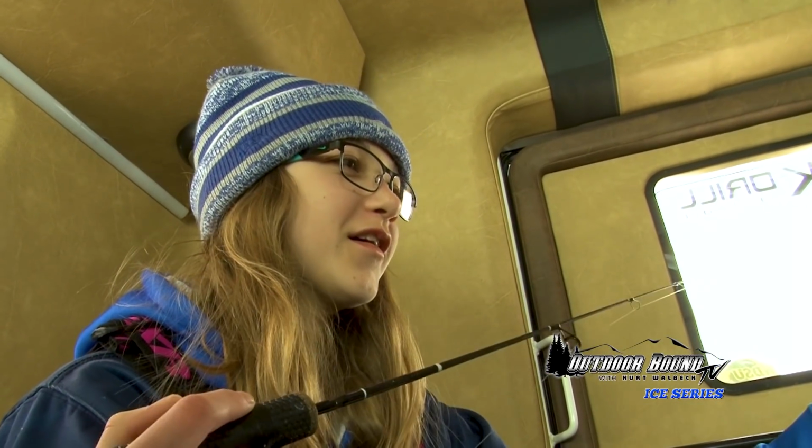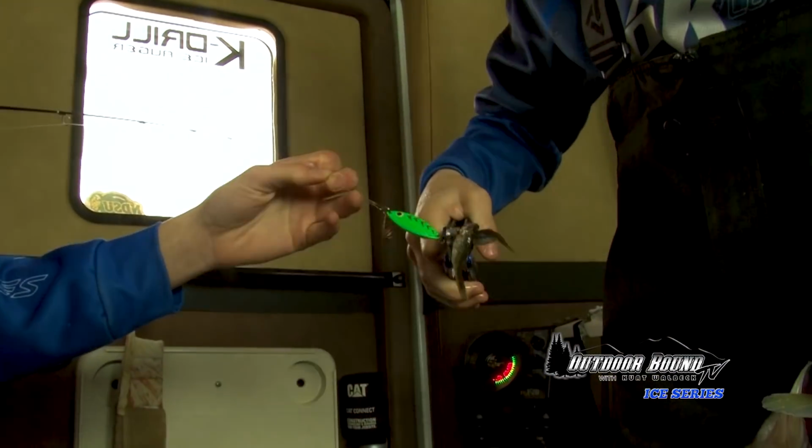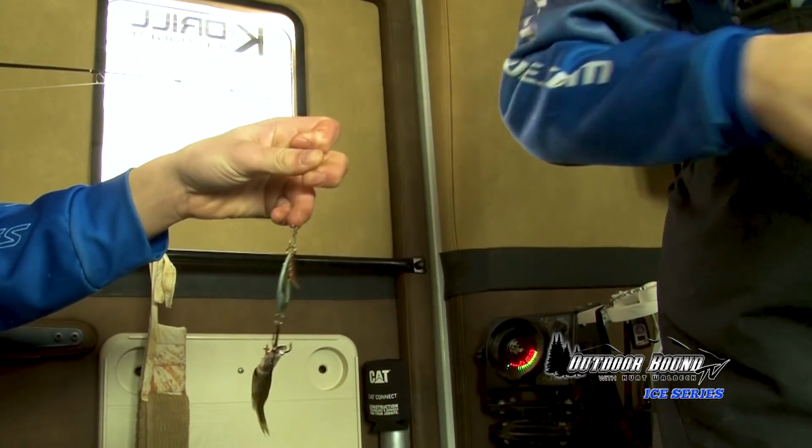I'm using the green rattle spoon with the bronze Wyoming blade and a nickel hologram.